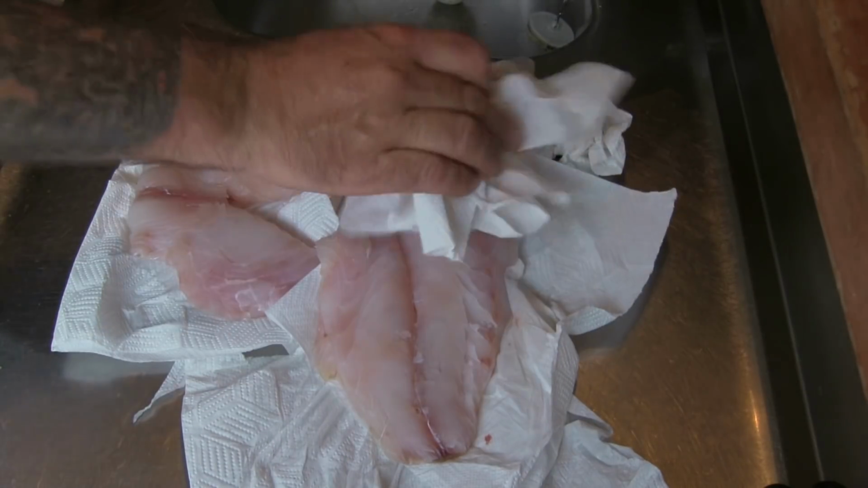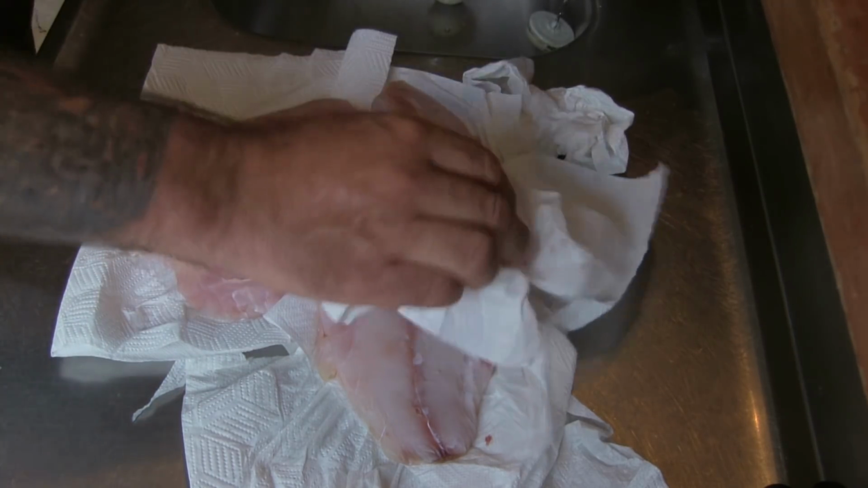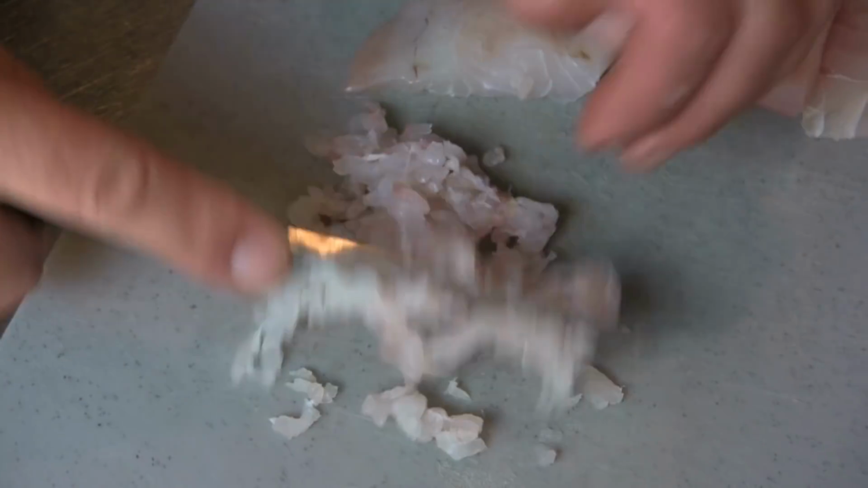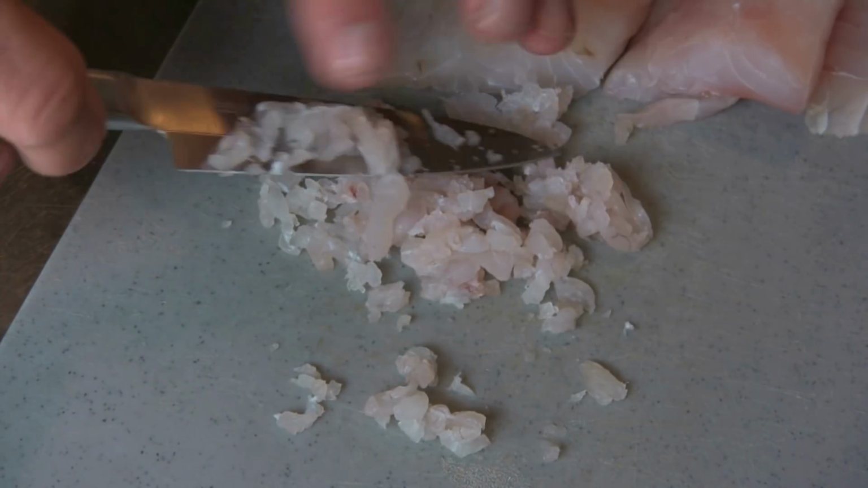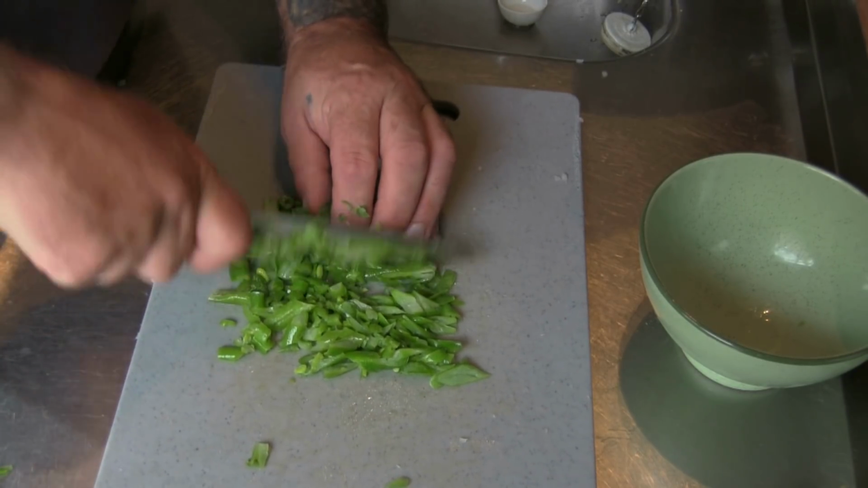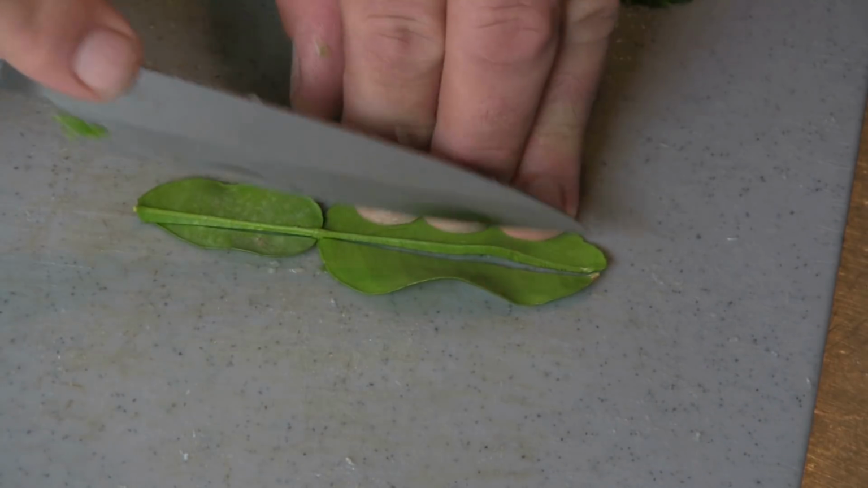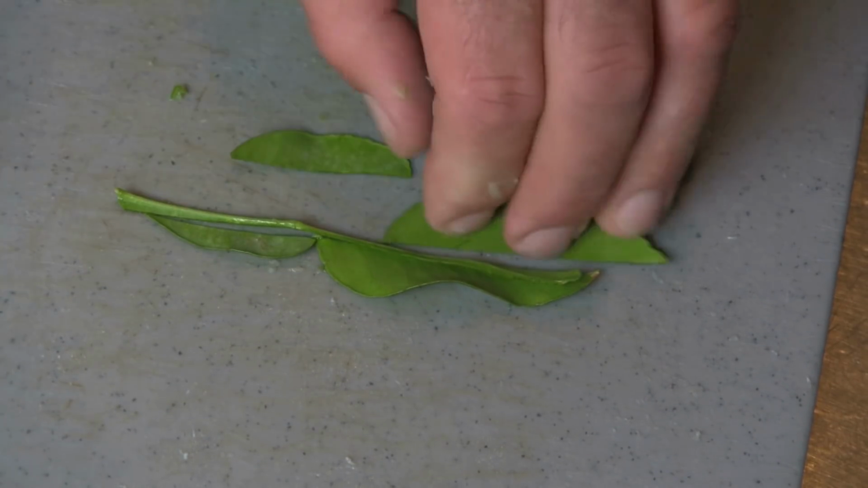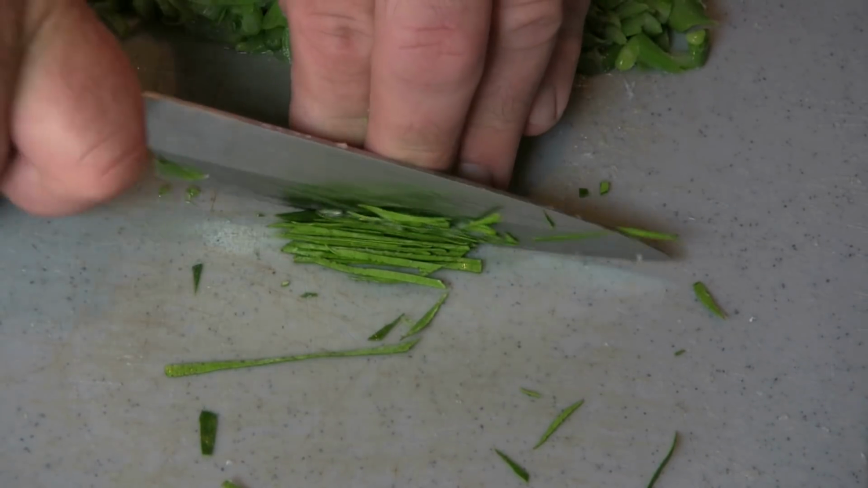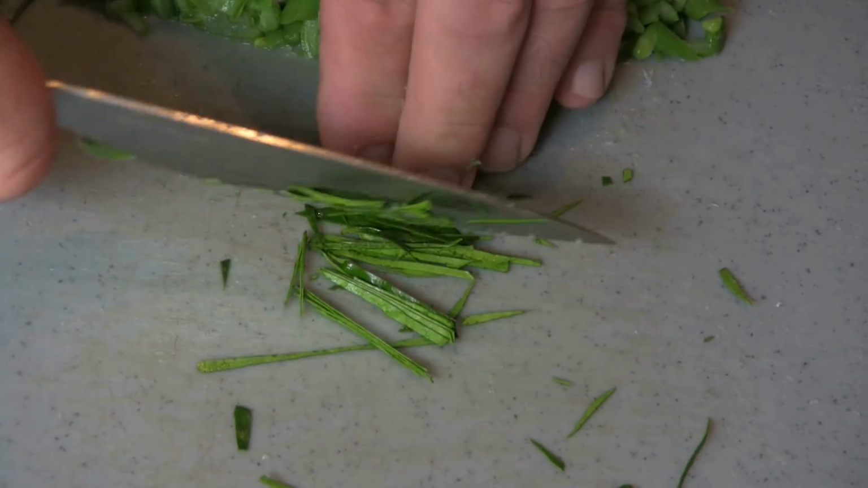Start by completely patting the fish dry, removing any excess moisture on both sides of the fillet. Now dice the fish until it has a fine minced consistency. Thinly slice the beans into small pieces. Remove the tough central stem of the kaffir lime leaf and discard. Then thinly slice the remaining part of the kaffir lime leaf and chop so the pieces are small.